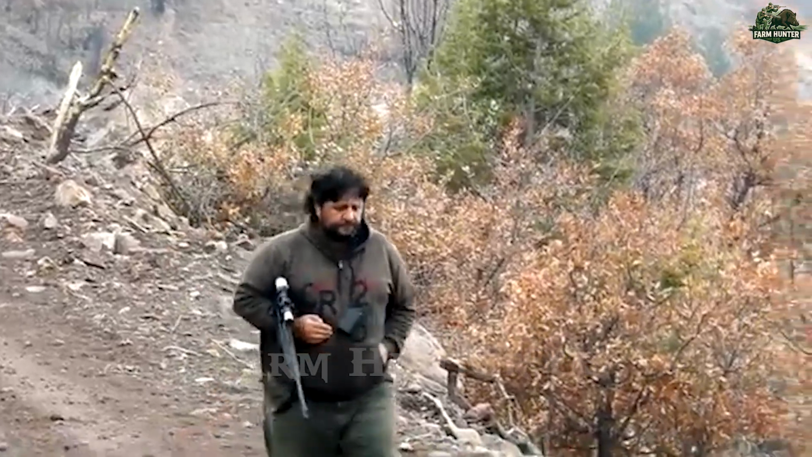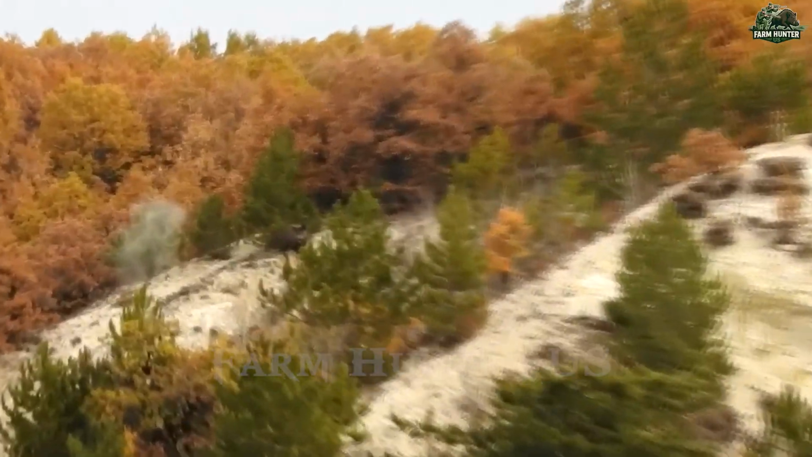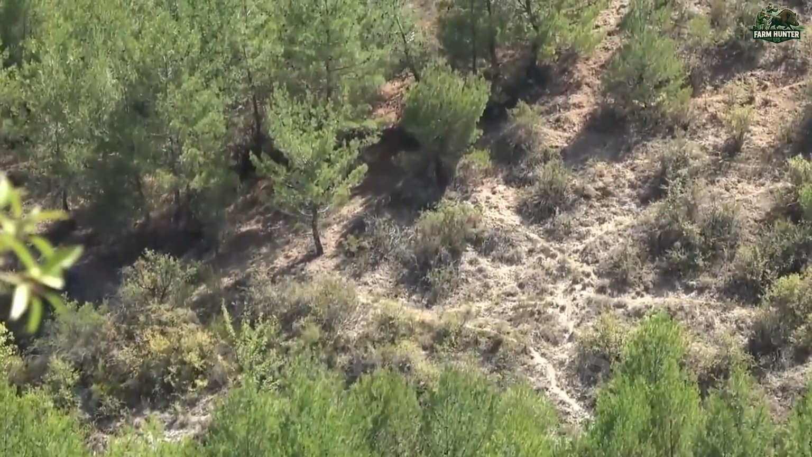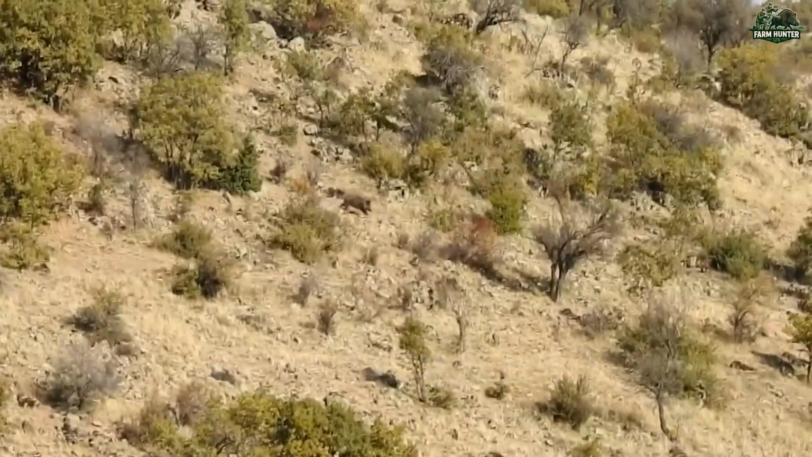Back on the trail, I was wiping my rifle when I spotted a dark figure on the opposing ridge. It moved fast, definitely another boar, likely panicked by earlier gunfire. I rushed across the slope, cutting off its escape. As soon as we locked eyes, I raised my weapon and fired. One precise shot and it was over.